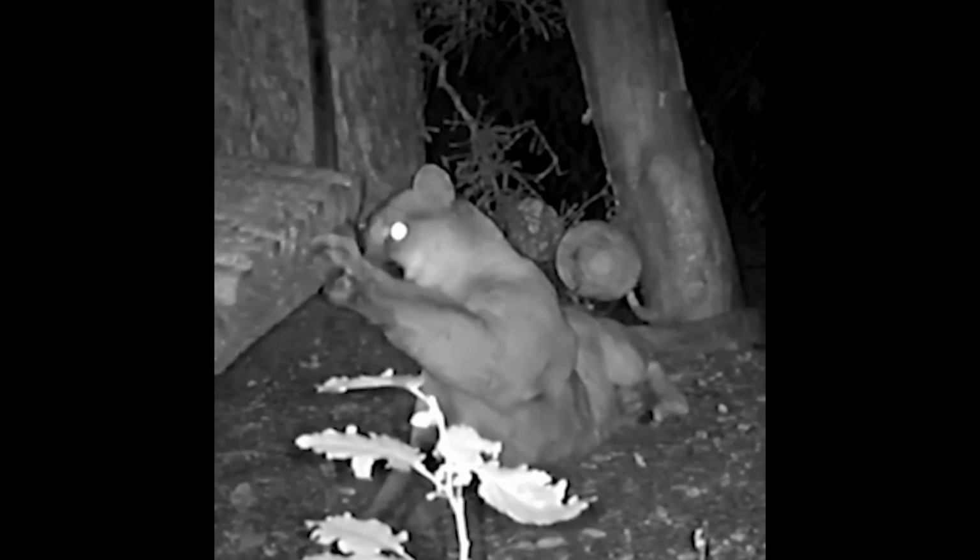The tree swing in the woods was built in hopes to film bear cubs. Instead, it captured cute footage of a mountain lion turning into a playful kitty.